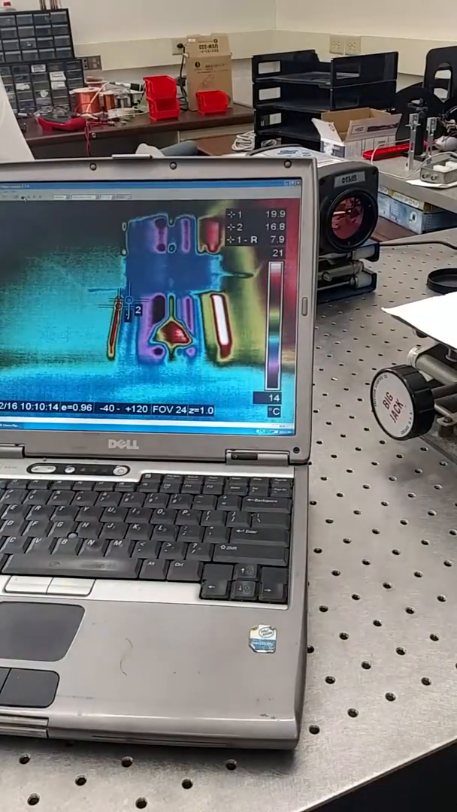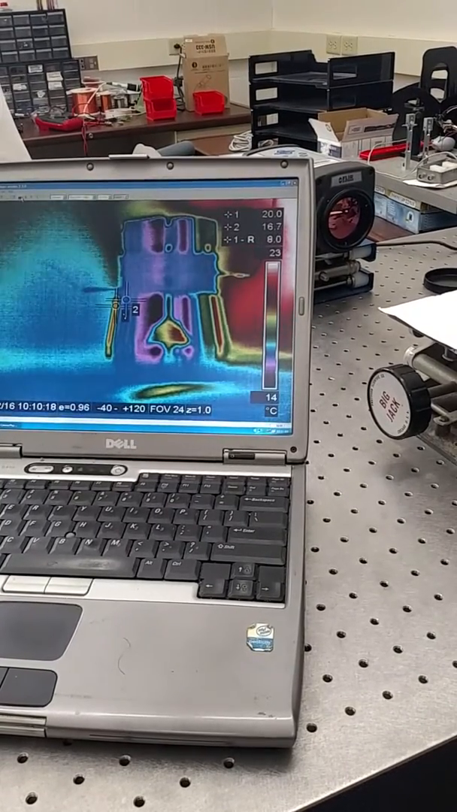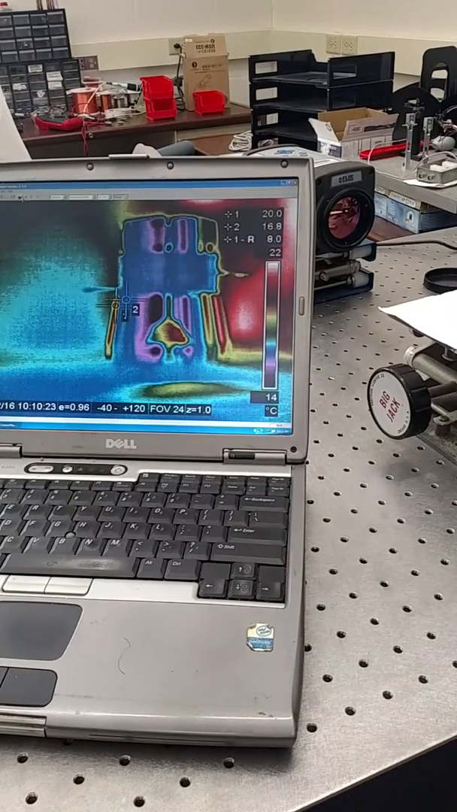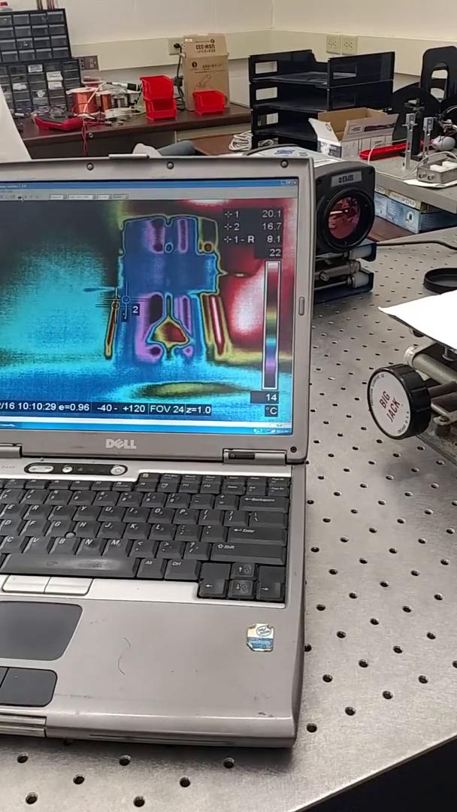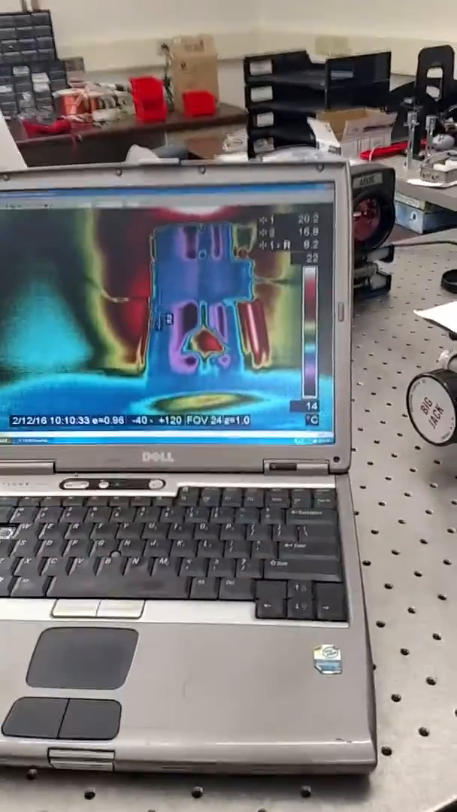So you have to know something called the emissivity of the sample in order to measure the properties accurately. So based on the color of the sample, if it's shiny or if it's dark, it will read different temperature values. But we'll get into that later. So this is a transducer.